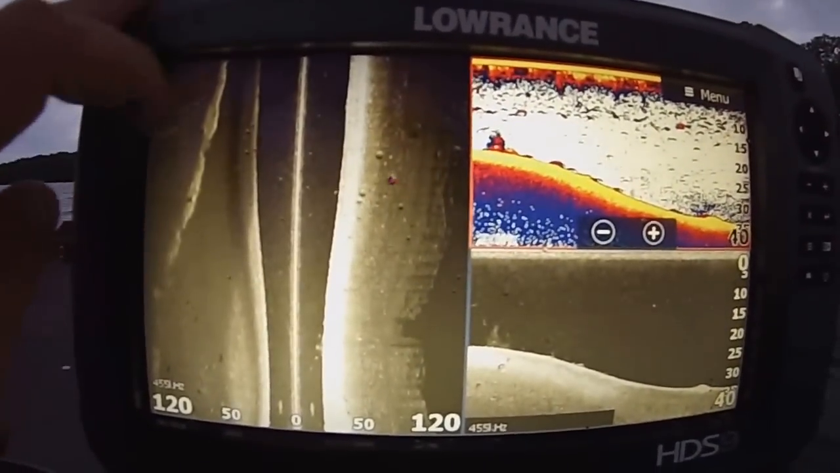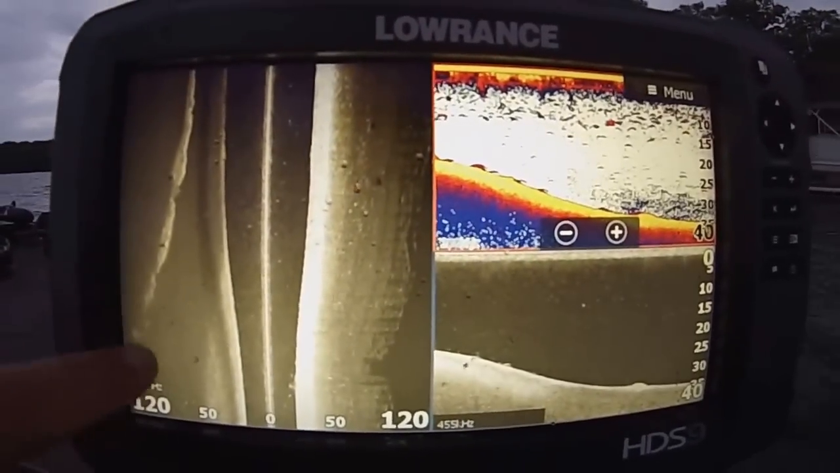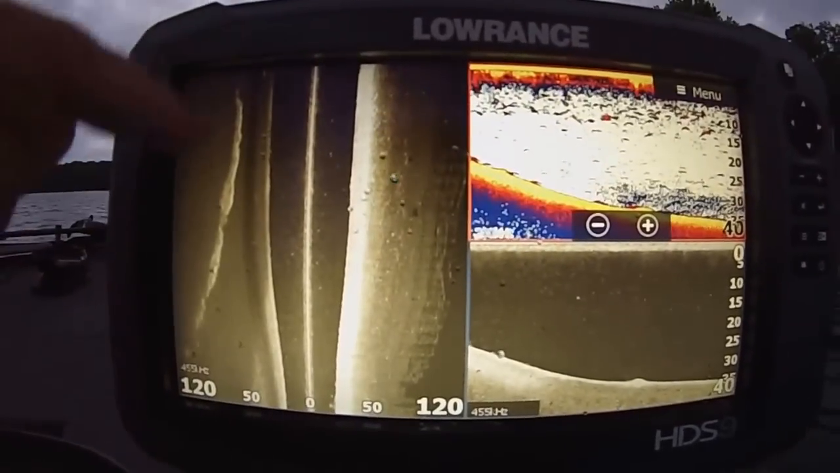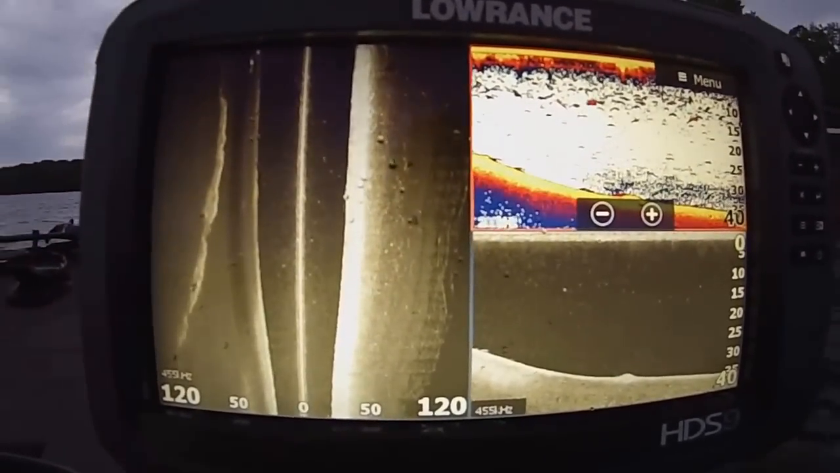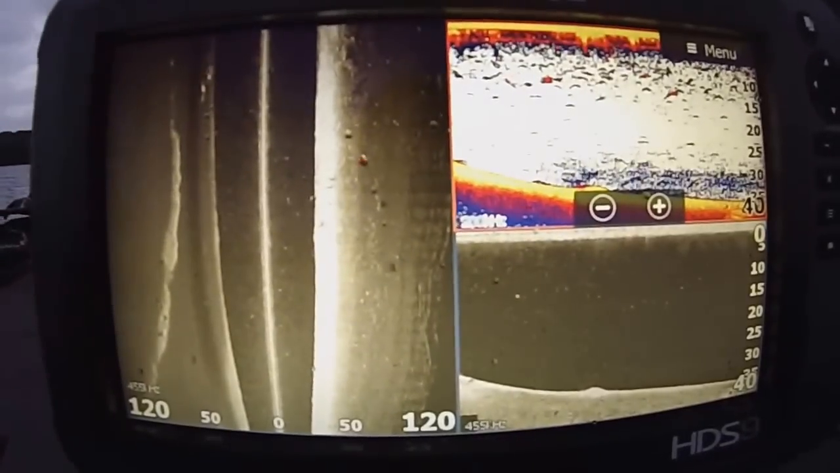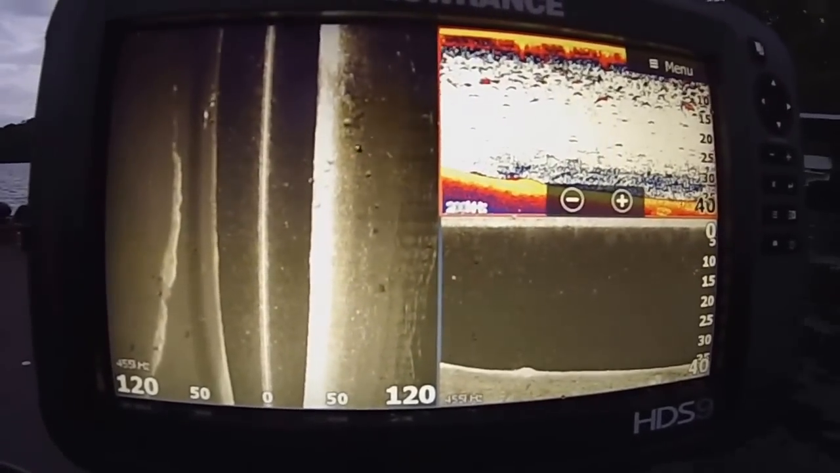Alright, here's the creek channel. We're coming back over a creek channel. So there's the side of it. Looks like we were cruising right down the middle of the creek channel. So this is the edge of it. So looks like some catfish are in the thick of the creek channel. I mean, they're laying right in it.